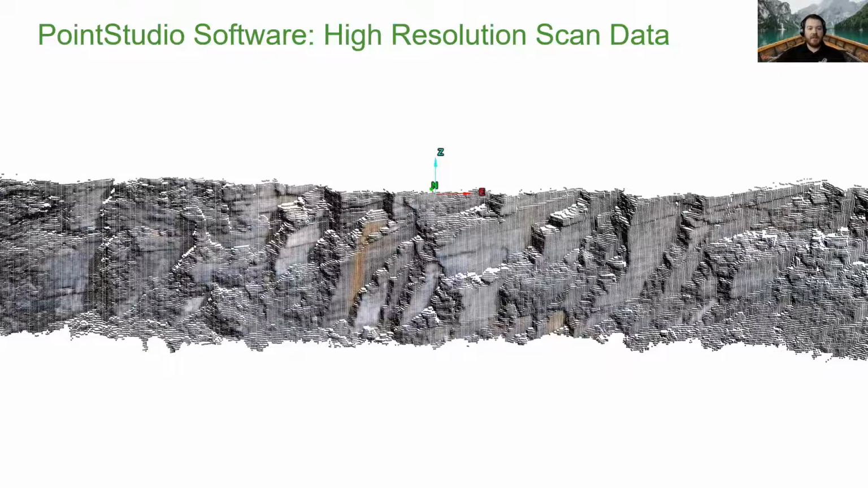So here's an example, just a quick screenshot of some high resolution scan data. You can see it looks maybe pixelated, but those are all individual points colored by RGB. Because the photograph is georeferenced to the point cloud data, that's how you get the RGB values on each individual point.